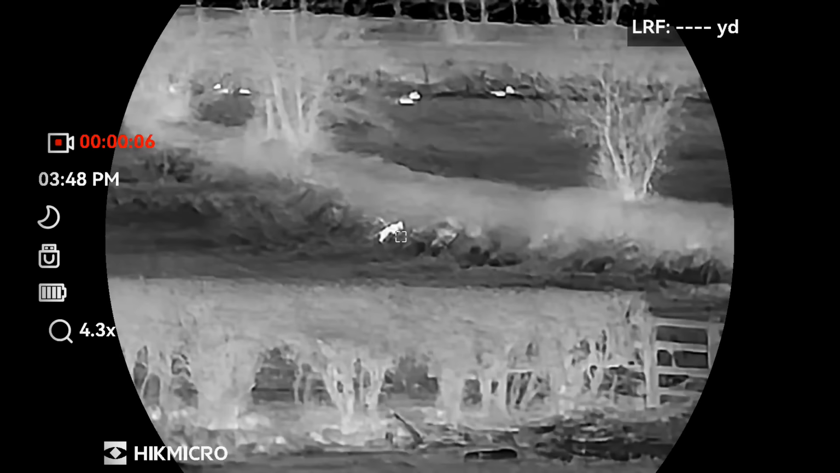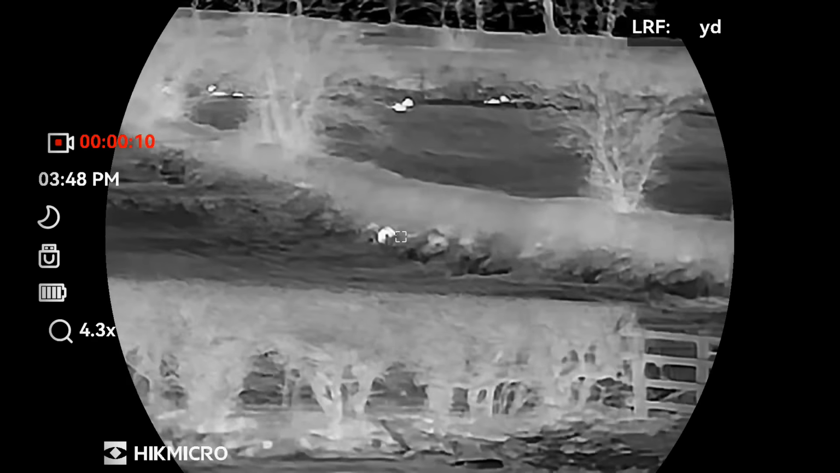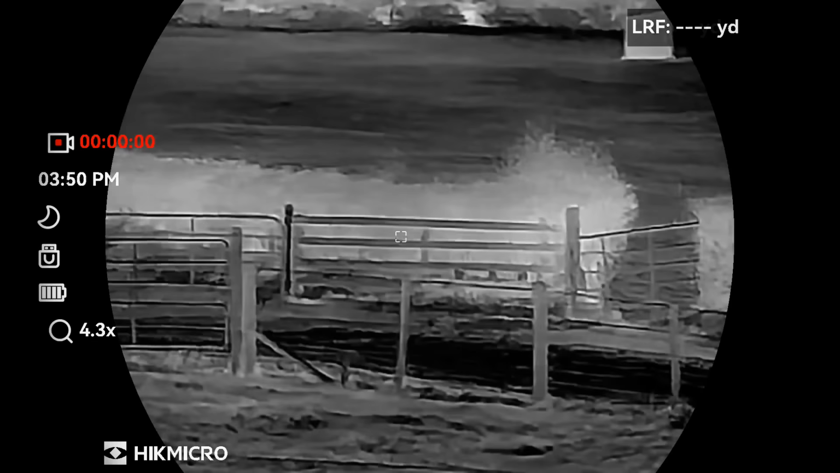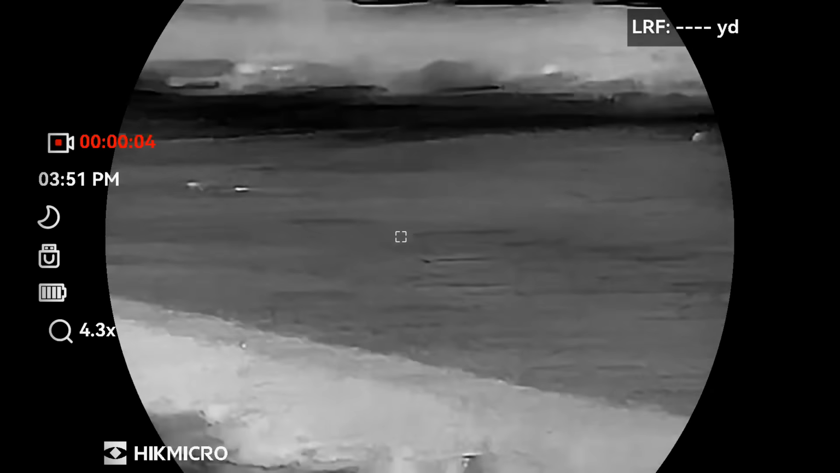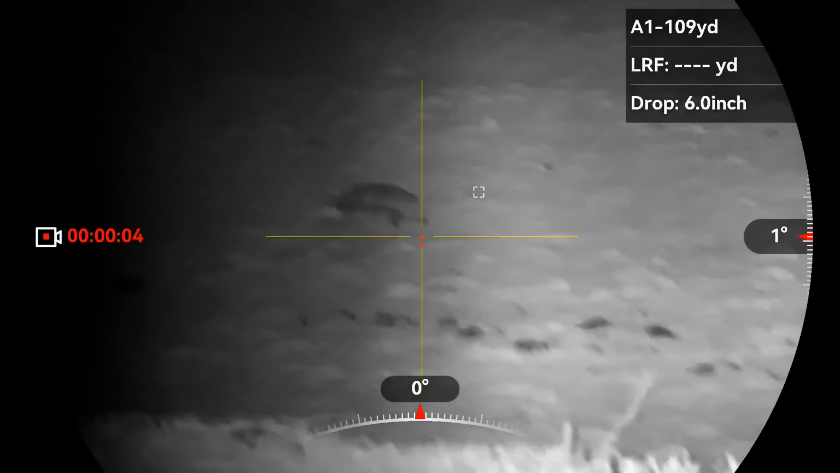When I walked over to the other side of the farmyard, I spotted this fox making its way down the hedgerow. So I didn't bother trying to call it, it was coming the right direction. I did lose sight of it for a wee while, but it had actually crossed through the hedgerow into the next field.